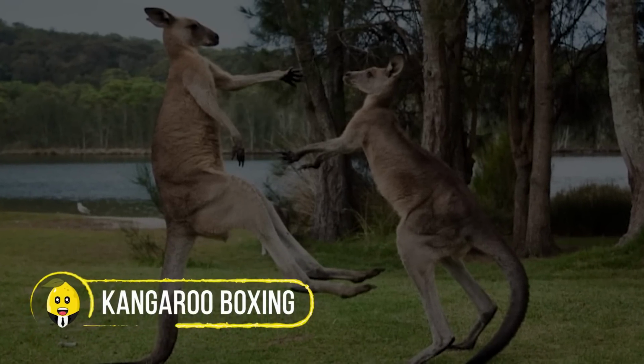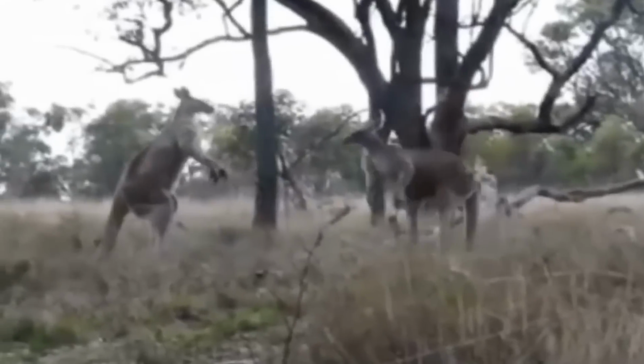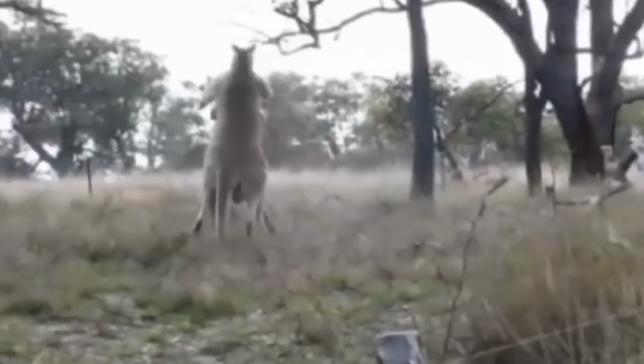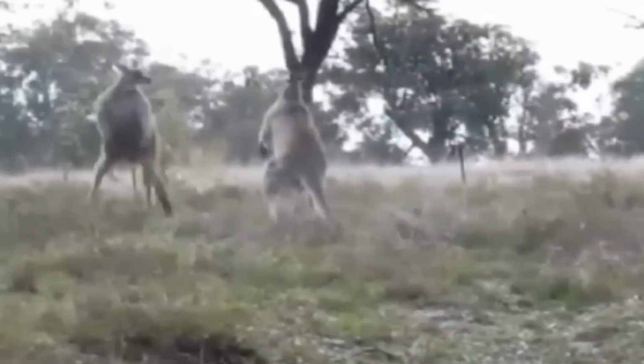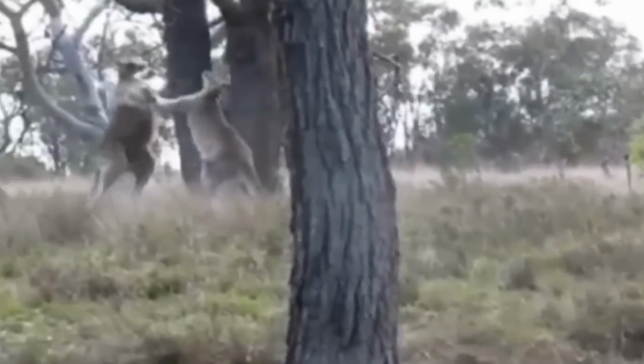Kangaroo boxing. Oh, what a punch! Here is a live MMA boxing in the woods, and this perfect defense by the second kangaroo. Oh, here's the first coming again!